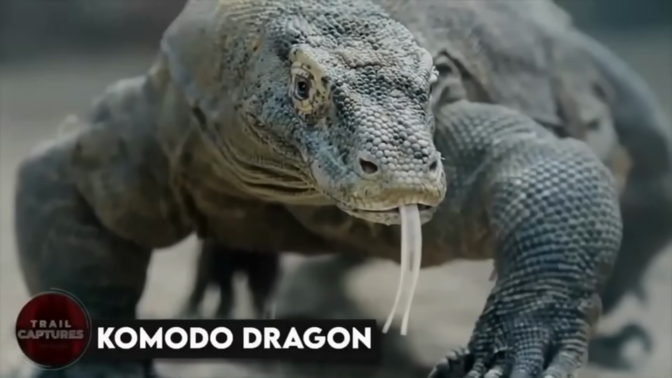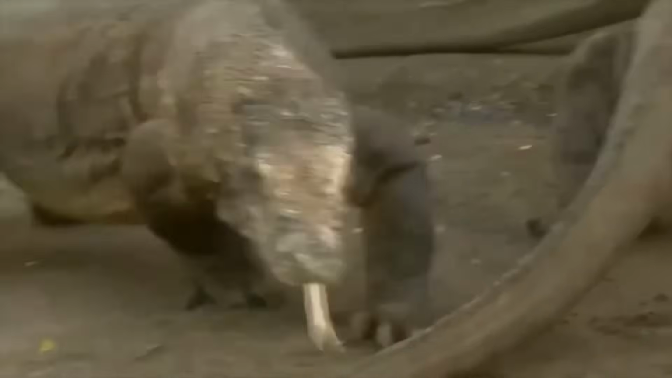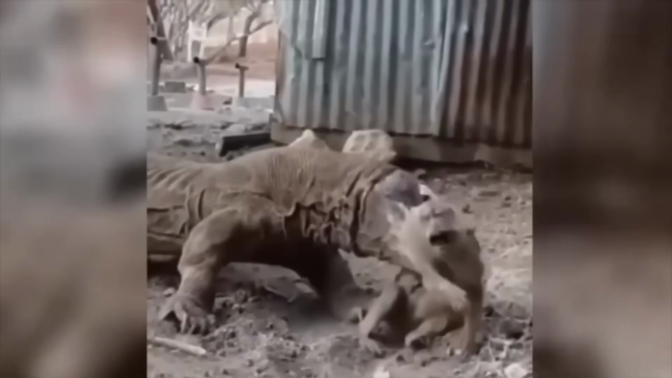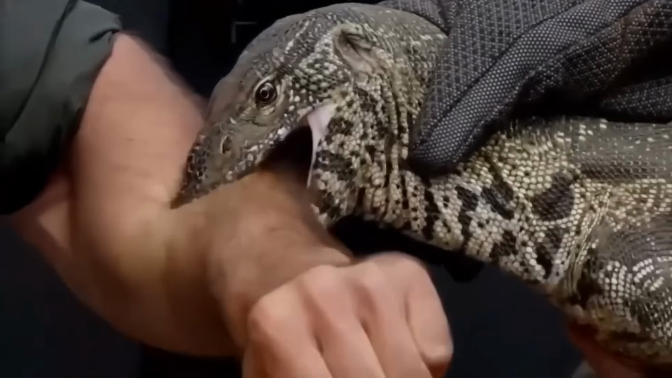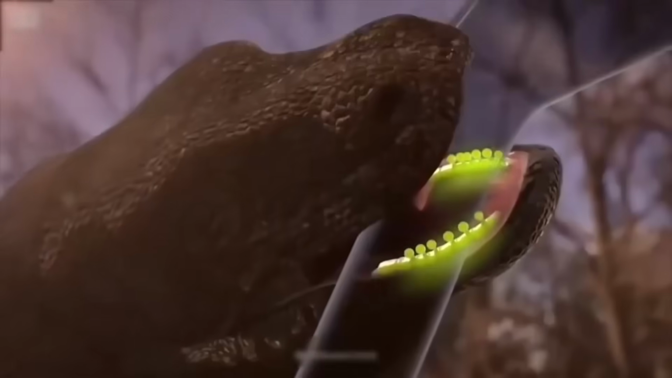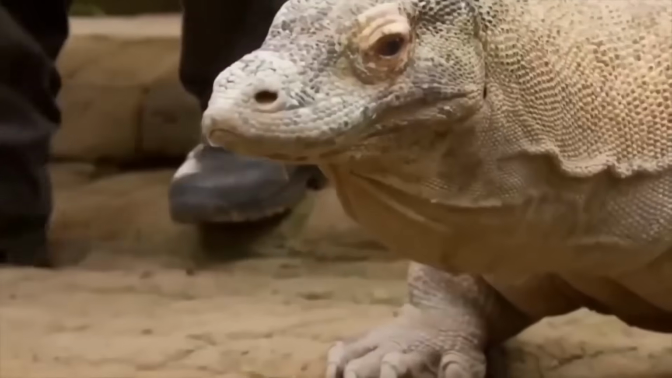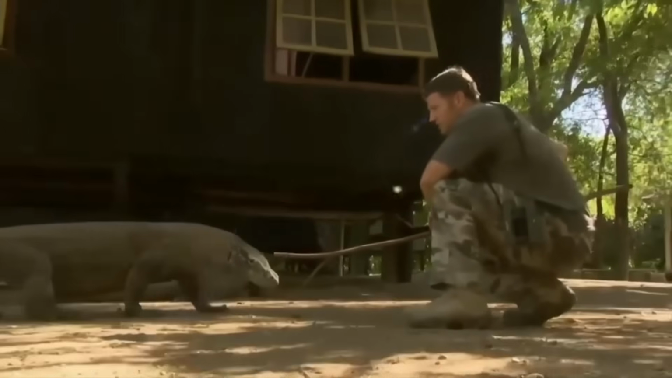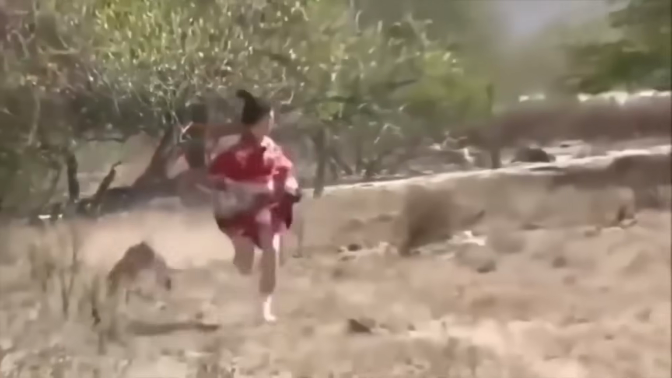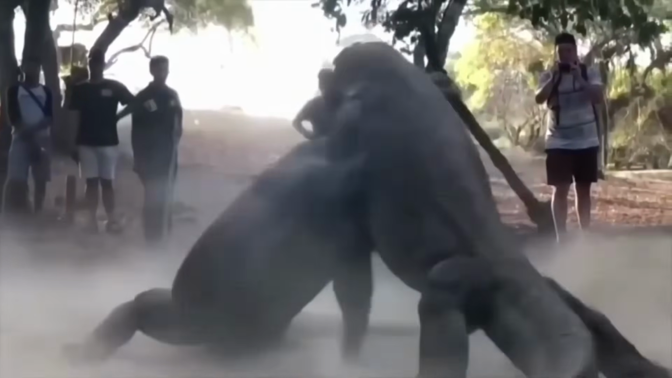Komodo dragon. The giant lizard that's basically a real-life dragon. These guys are massive. They're the largest living lizards in the world, and their venomous saliva is no joke. If they bite you, you can end up paralyzed or even dead. And let's not forget about those sharp claws and teeth. They're fierce predators that don't mess around. In fact, they've been known to attack and even kill humans who get too close. So if you ever find yourself in the presence of a Komodo dragon, just remember to keep your distance and give them the space they deserve. Otherwise, you might end up regretting it.